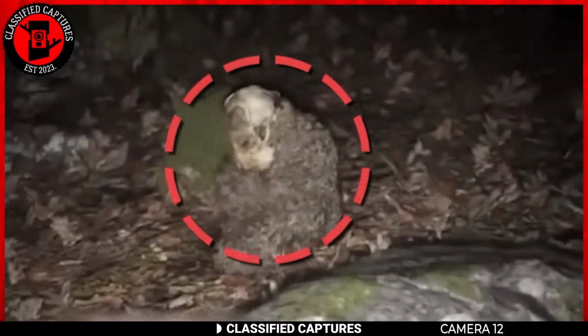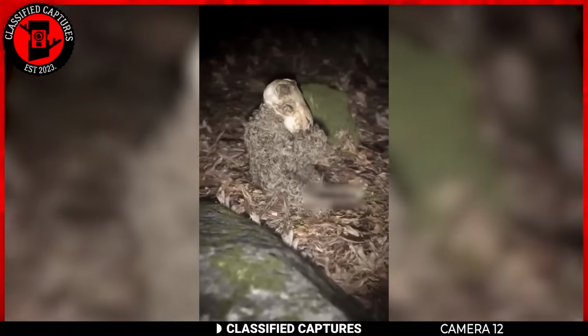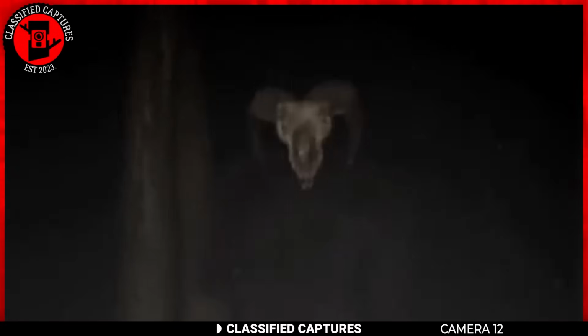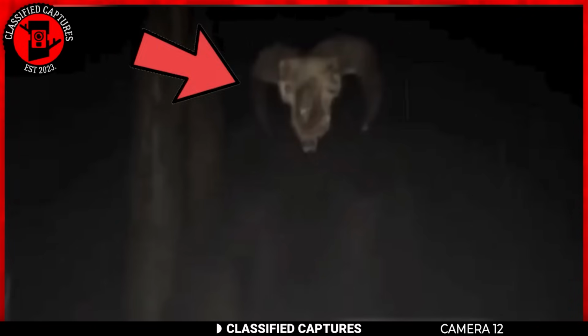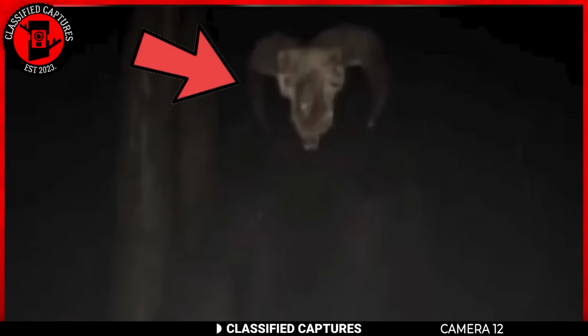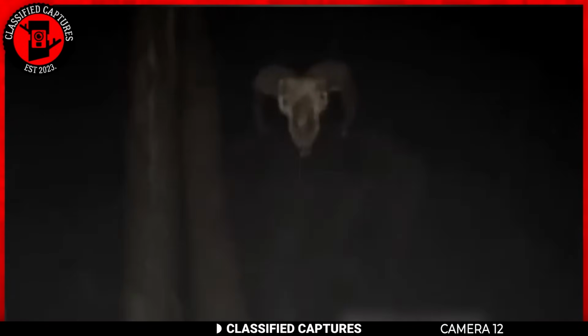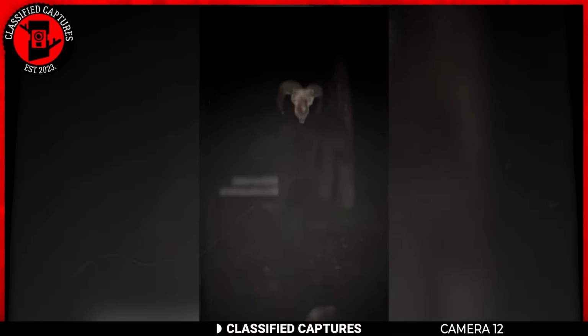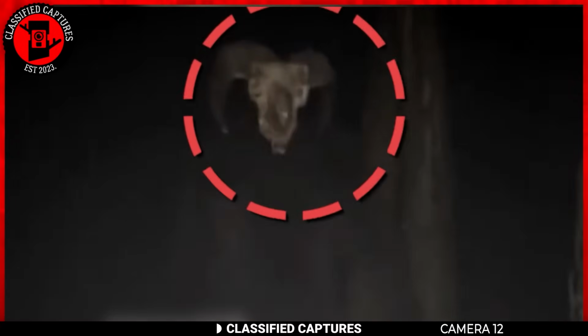However, it soon became apparent that this peculiar creature was not alone. Emerging from the pitch-black darkness was an even more horrifying figure, one that seemed to defy explanation. This elusive beast possessed a goat skull head and a humanoid body, shrouded in an unsettling veil of obscurity. With relentless determination, it charged toward the unsuspecting filmmaker, sending shockwaves of terror through their very being. Filled with sheer dread, the filmmaker made a hasty retreat, fleeing from this nightmarish encounter.